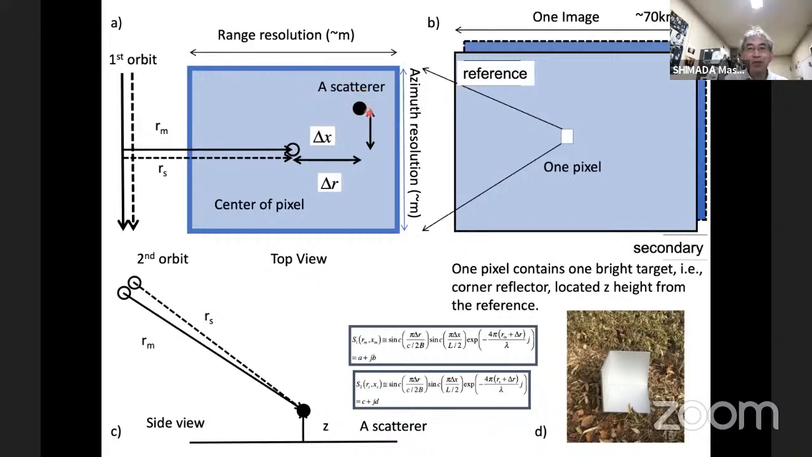One scatterer exists here. Its position is delta r from the center of the pixel, and delta x from the center of the pixel in the azimuth direction. So using those two parameters, delta x and delta r, we can express the position of the scatterer.